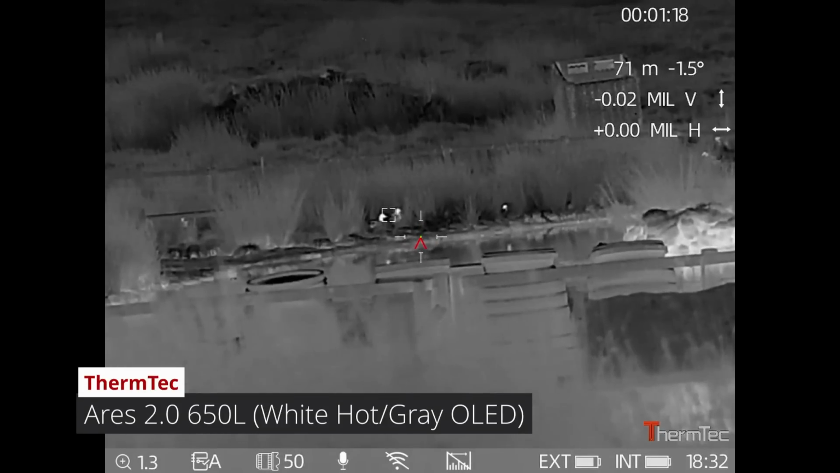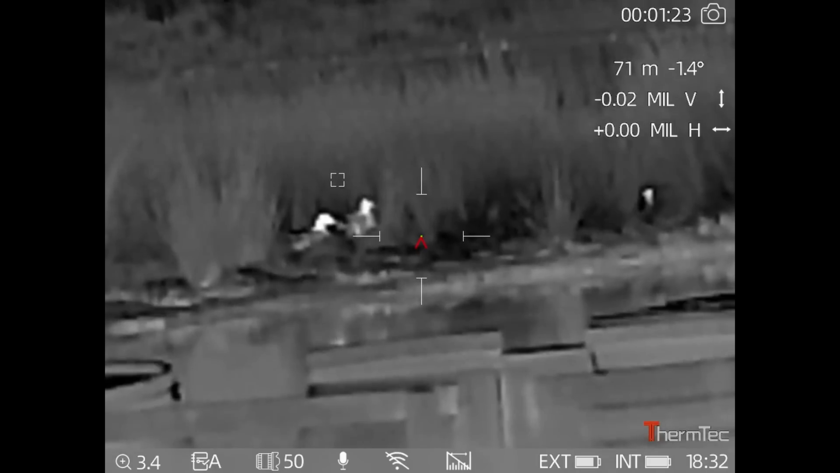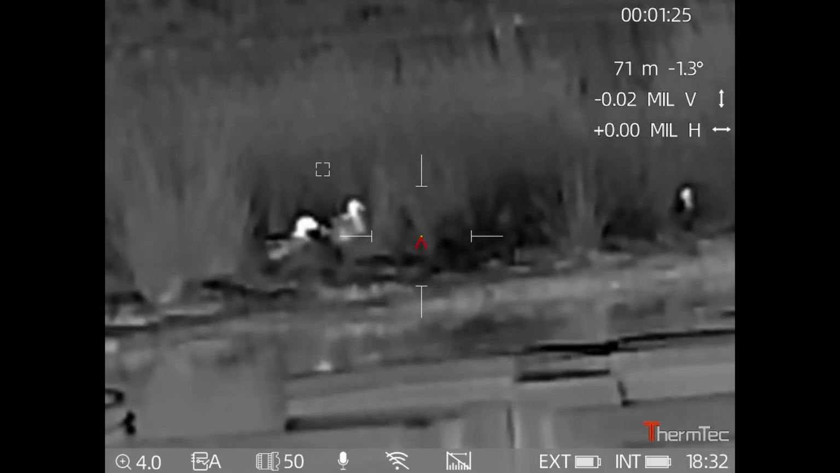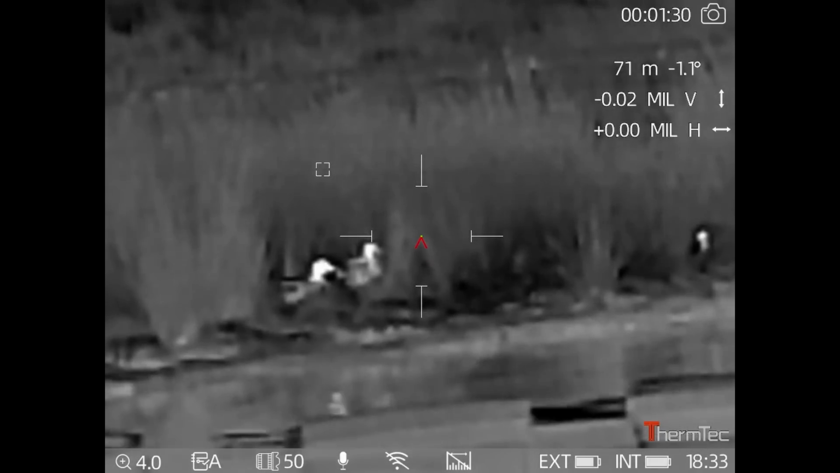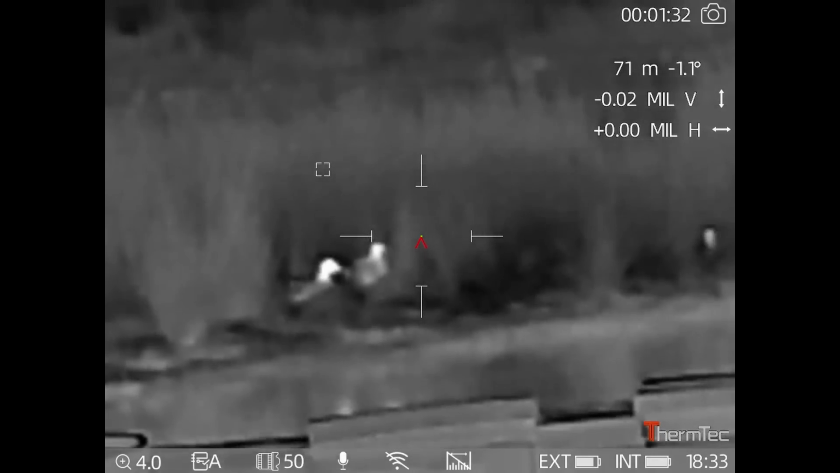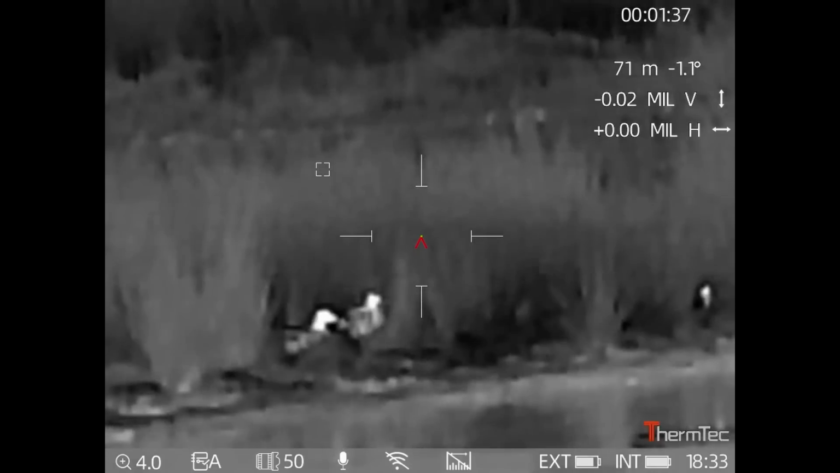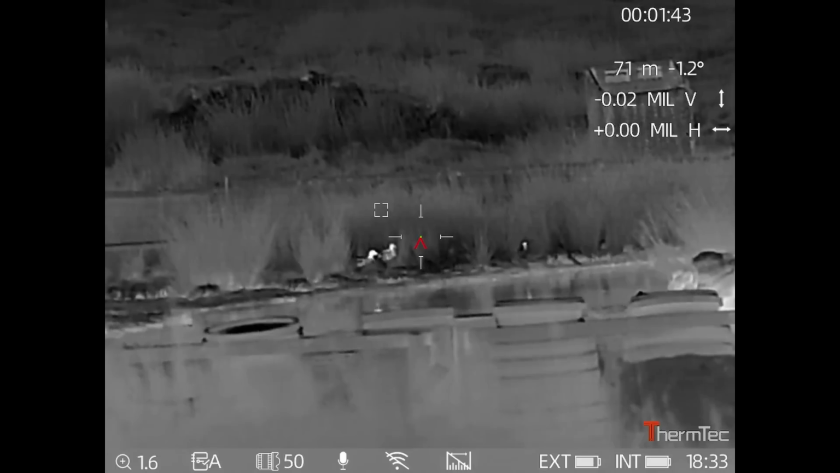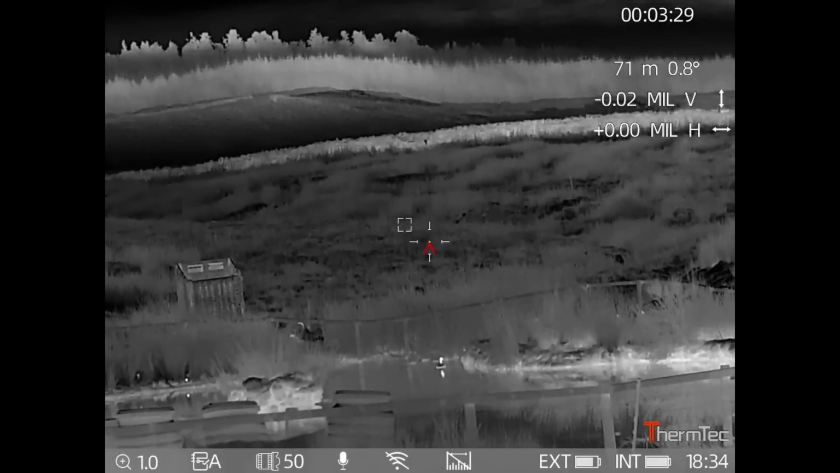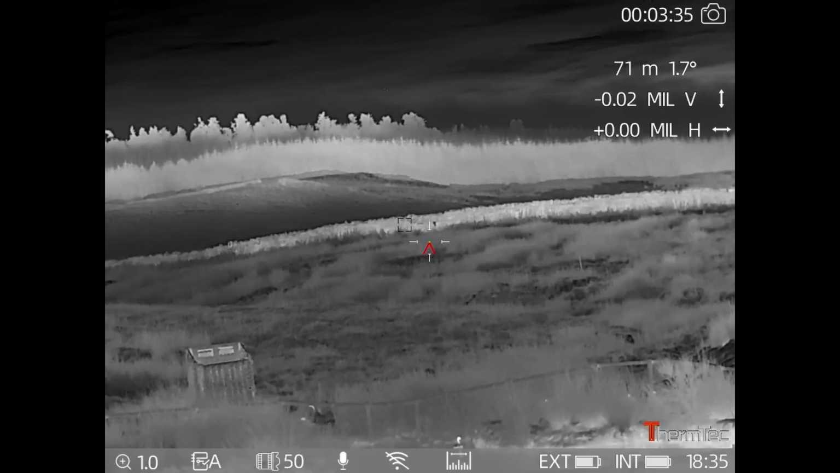As soon as we set up where we need to be, I couldn't resist having a look through the scope, and wow, that's a cracking picture. You've got to remember, tonight is really bad. It's really wet, it's damp in the air, and we're getting really thick fog banks coming across, and the scope is doing remarkably well at the moment. This is just not ideal conditions for a thermal, so we're really going to give this scope a good workout. As you can see, there's absolutely nothing wrong with that picture, and I'm really going to enjoy bringing you videos using this scope.